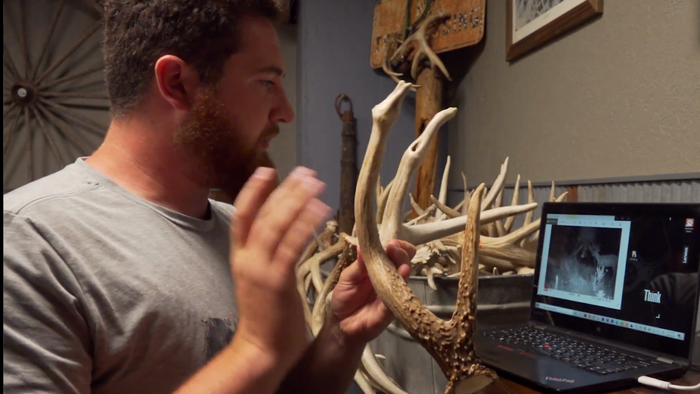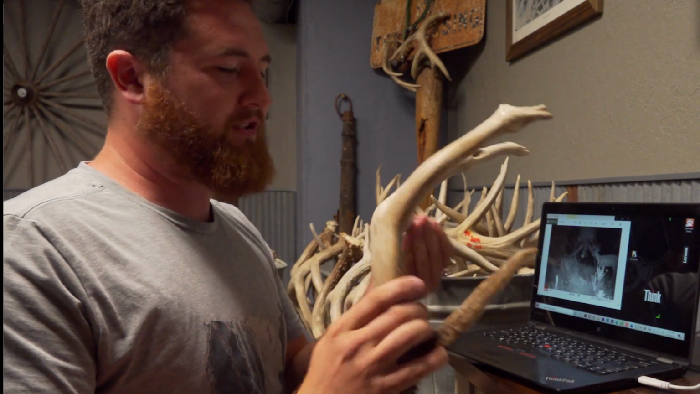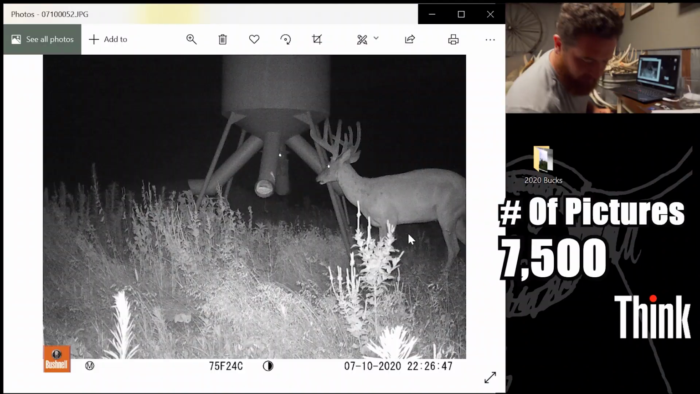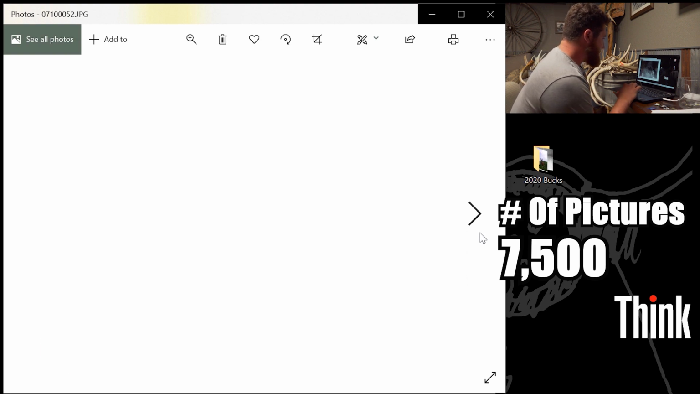I think he's... Last year we determined that he was not 5, 4 at the oldest, but I think towards the end of the year I even put him at 3. I'll give you a quick backstory on him. I'll flip back to this camera so you guys can look at him this year. I haven't even got a good look at him this year, but I instantly knew just by the rack that it was him. So that's super cool.